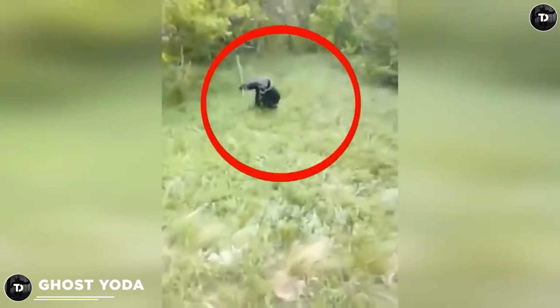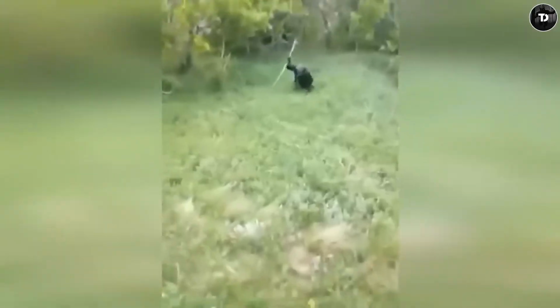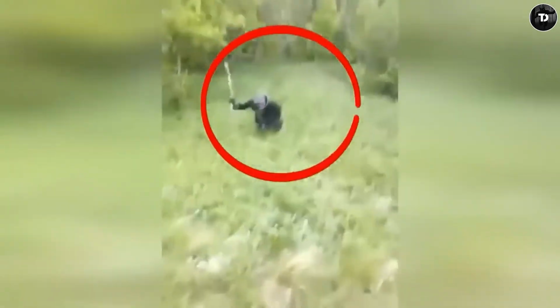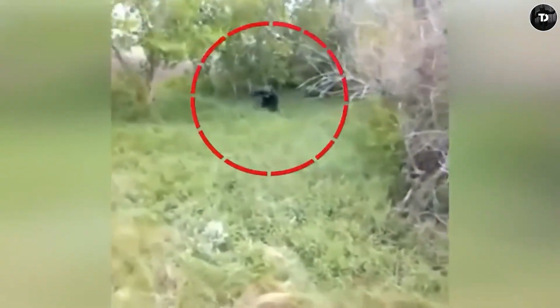Ghost Yoda. Going up against an angry Yoda is scarier than any other scary thing in the dark. A horse-riding cowboy was looking for lost cattle as he rode through the woods. He ran into a small person who looked a lot like Yoda from the Star Wars movies.